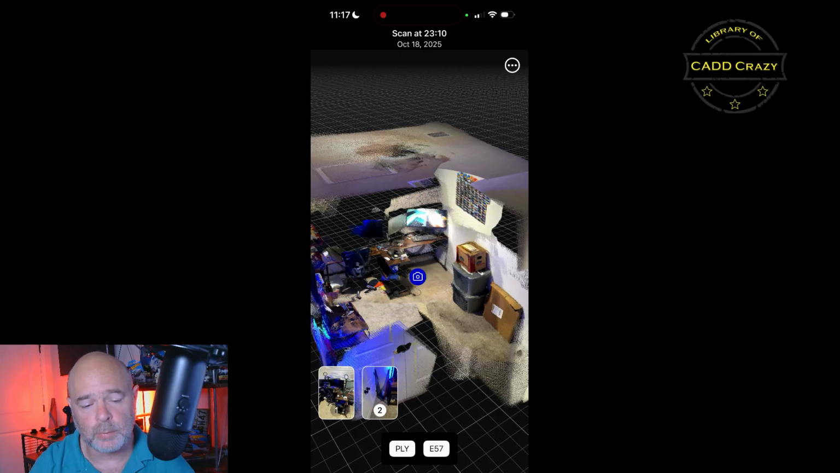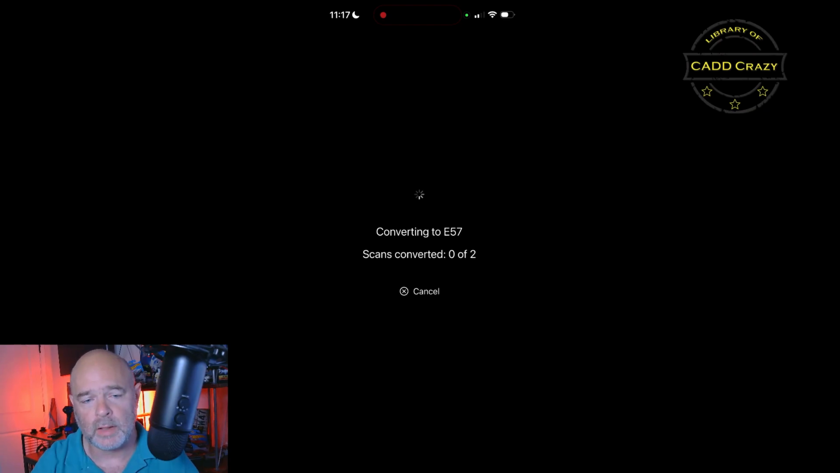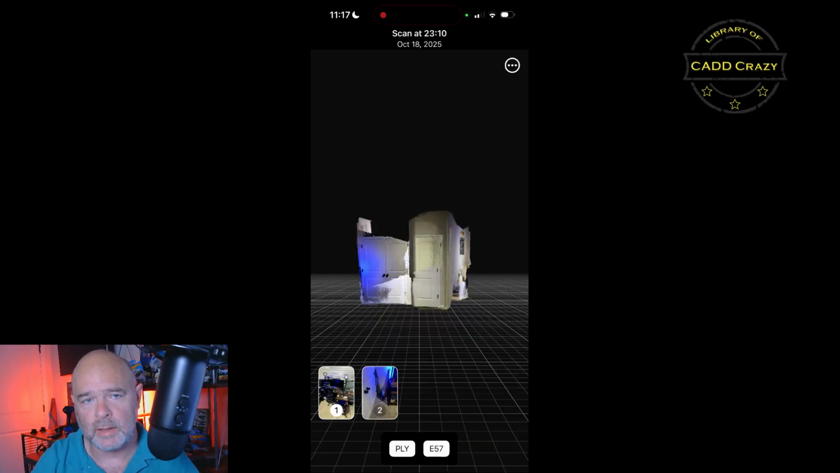We're going to hit export, and this will give you the option of choosing the file format. Your choices with the free version are PLY and E57. We're going to export E57, but if you have the paid version, you can export to a Recap file directly from the software. But we're going to hit E57 in this case. So we're converting to E57. It's going to convert both scans, and it's going to ask us where we want to save it.